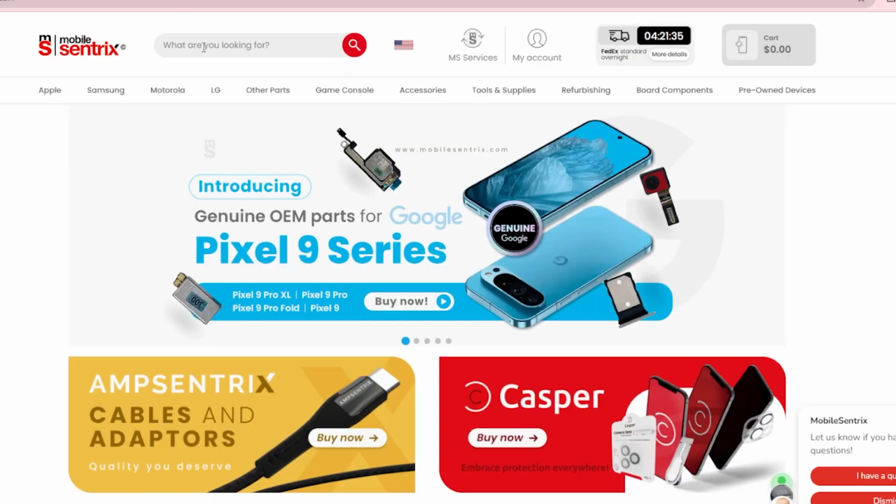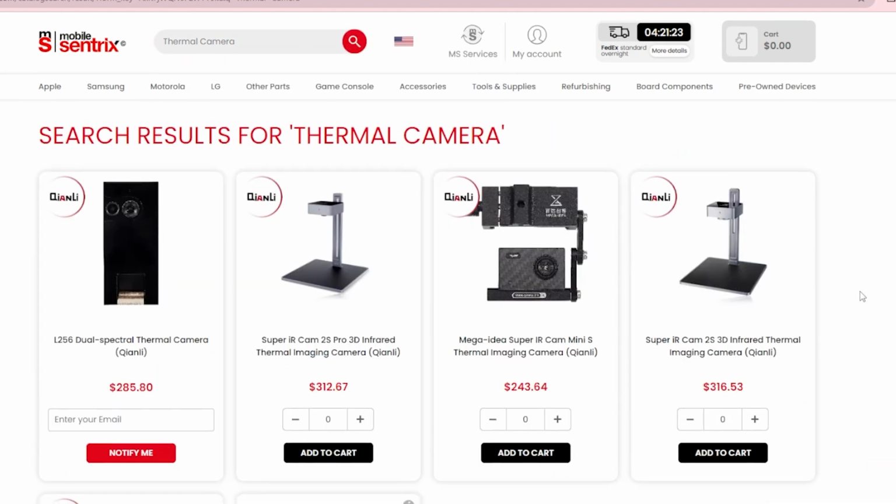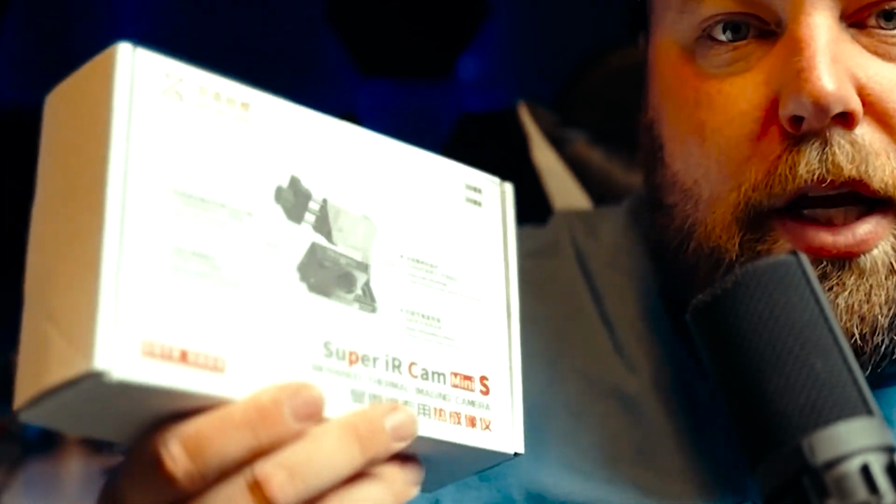Now, if you're in the market for a thermal camera because you're getting into diagnosing and troubleshooting shorts and other problematic issues with devices, whether that's on Apple products, Androids, laptops, consoles, you name it, a good thing to have is a thermal camera. And there are so many out there, you might be wondering which one's right for you. And although all of them will get the job done, one of the ones that I've really come to enjoy is the Super IR Cam Mini S. So let me show you all about it.